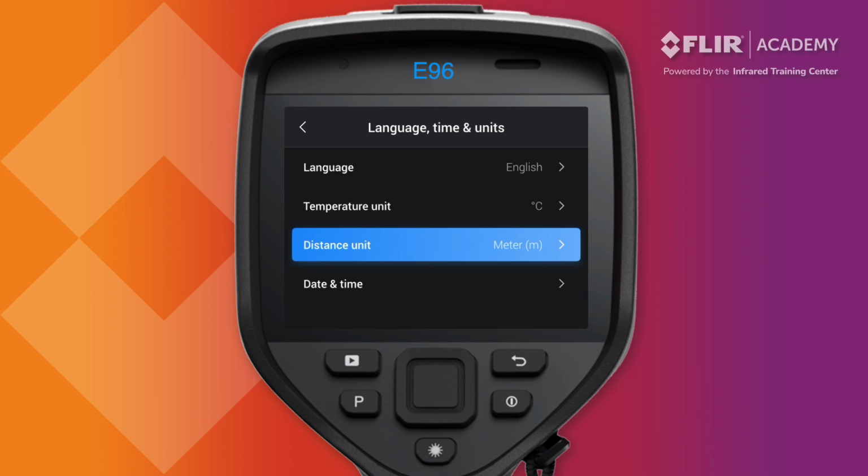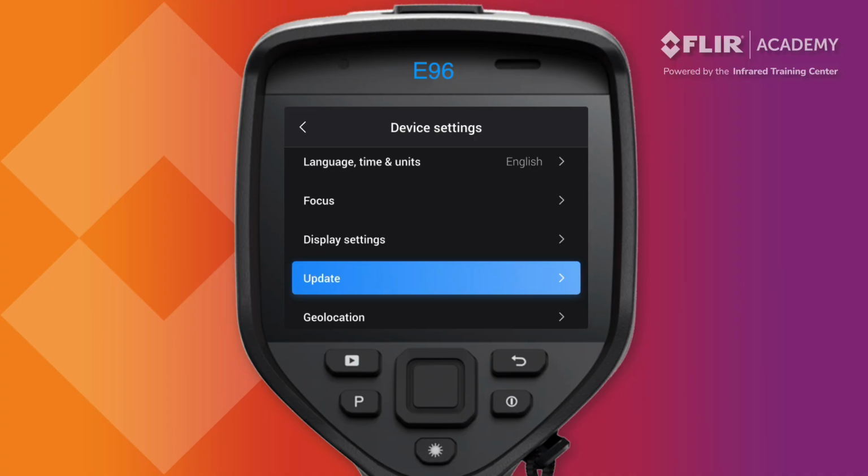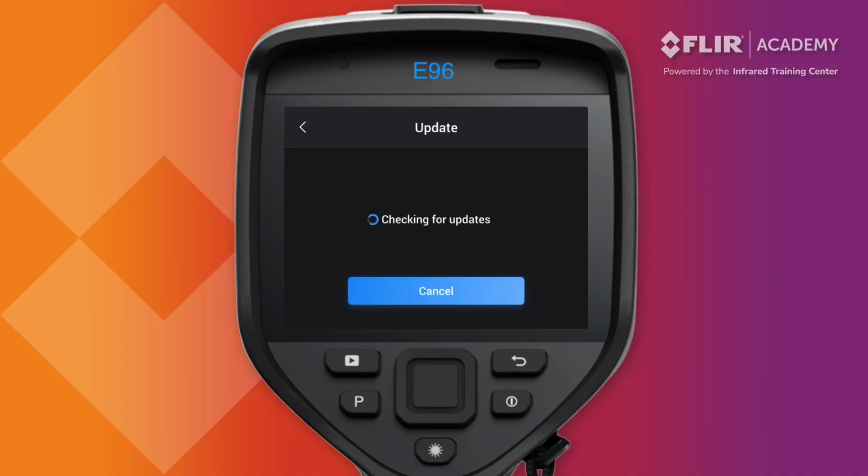From the Language, Time, and Units menu, press the back arrow once to return to the Device Settings menu and select Update to check for new firmware. If a new version is available, follow the prompts to install the software. Before starting an update, it is also recommended that you use a fresh battery during the installation process to avoid any interruptions.